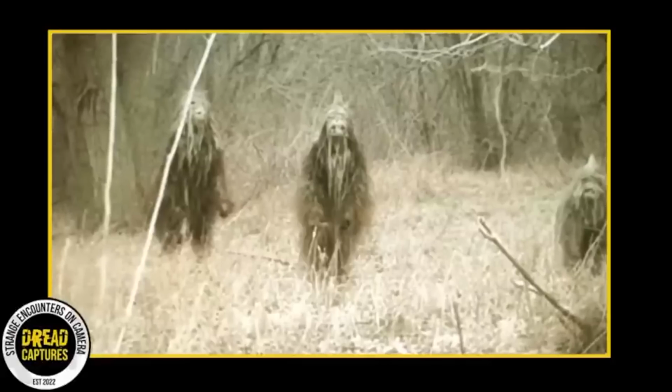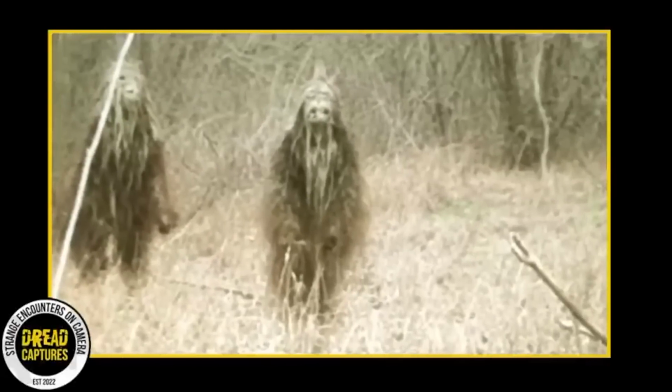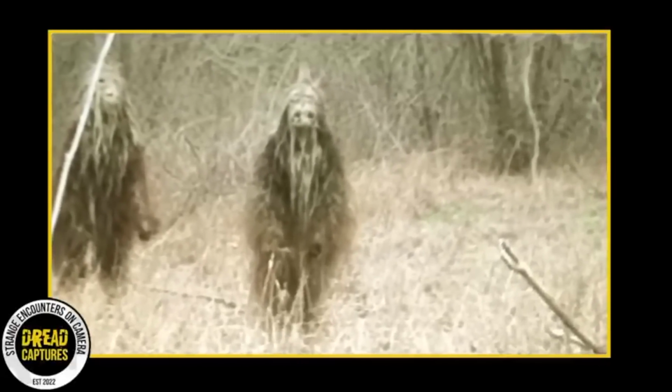Our next submission is a rather frightening still image. This image didn't come with any context, so we have to examine it and judge for ourselves what is going on here. We are either looking at three humans in elaborate costumes or some type of dark forest creatures. If they are human, are they simply posing for a scary photo?